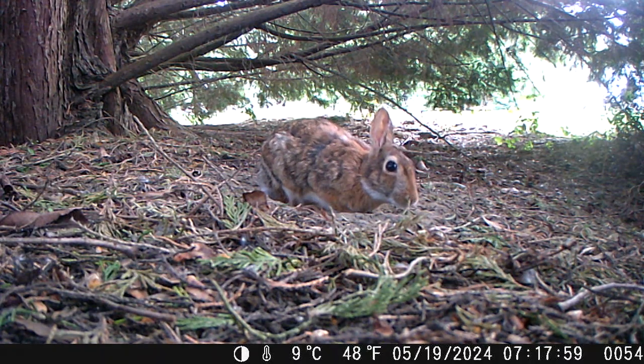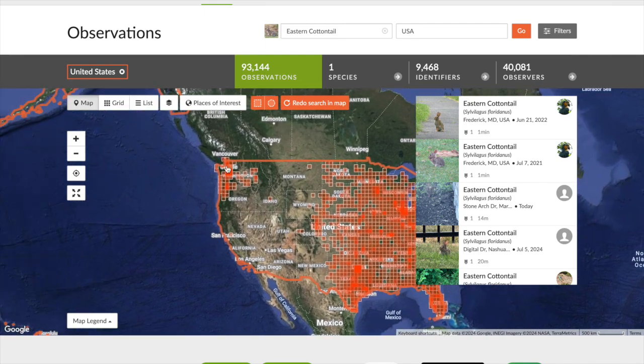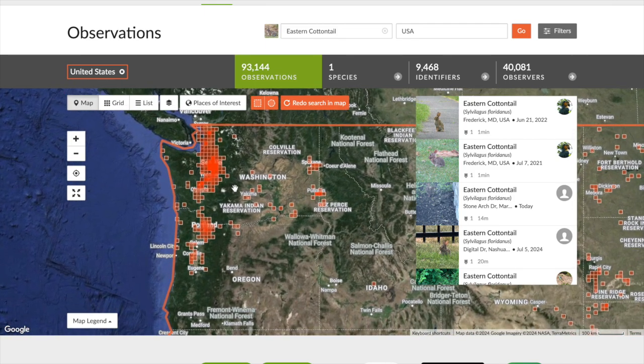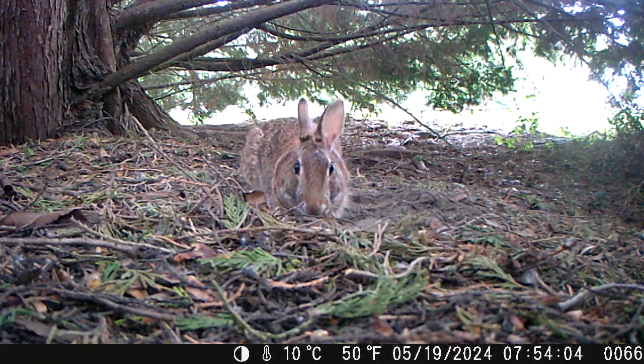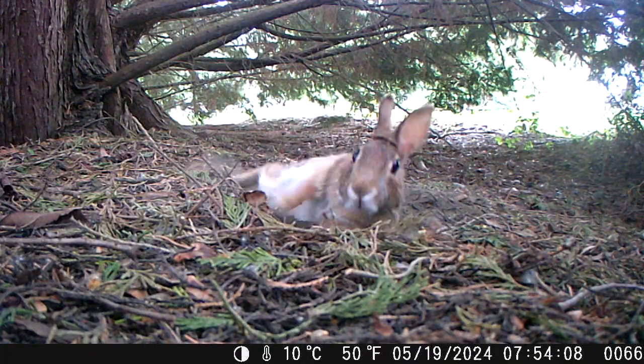This eastern cottontail was introduced to Washington in the 1930s as a game animal, and they've been happily chewing down gardens in the PNW ever since. Rabbits are crepuscular and nocturnal feeders, which leads to them resting in these little spots called forms during the day.